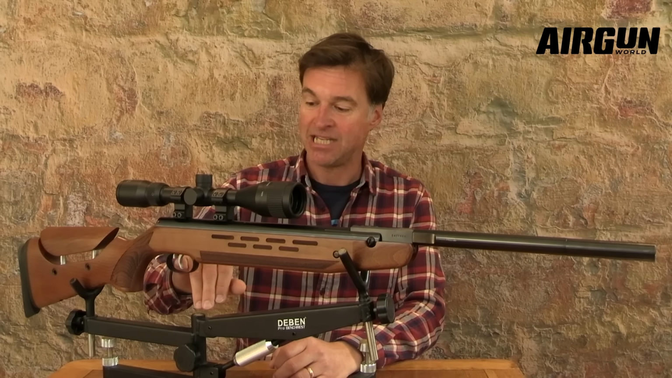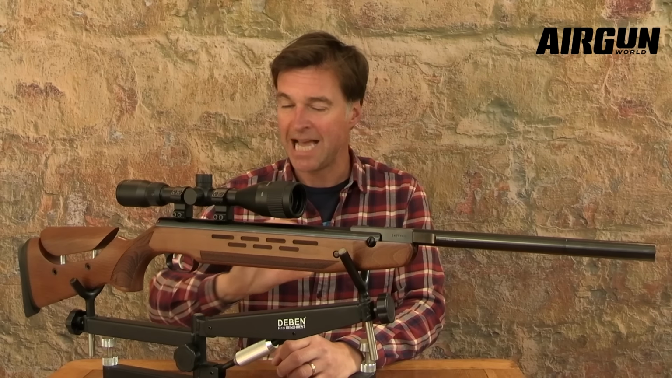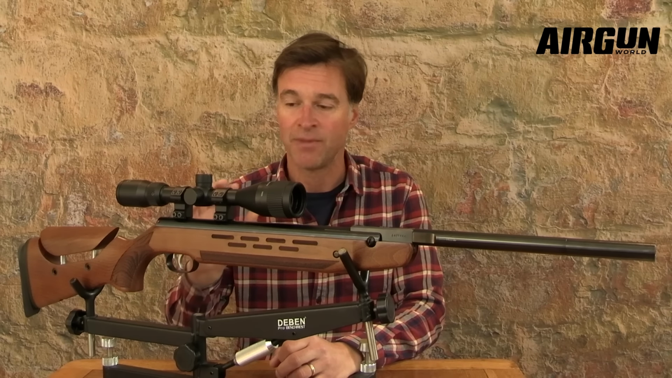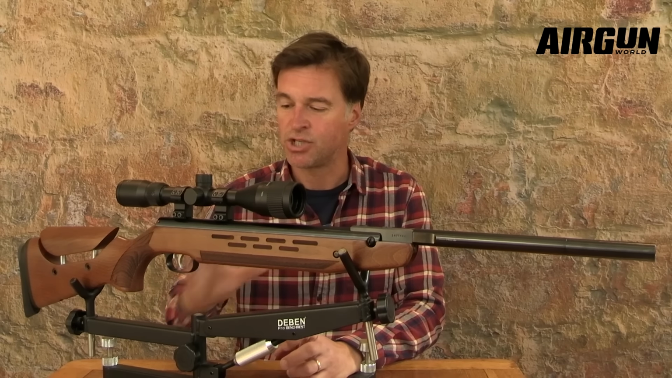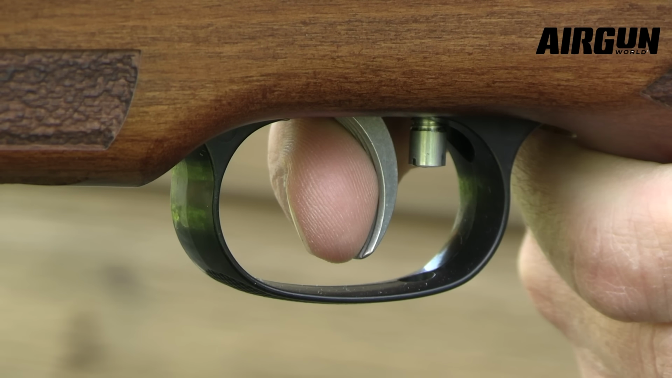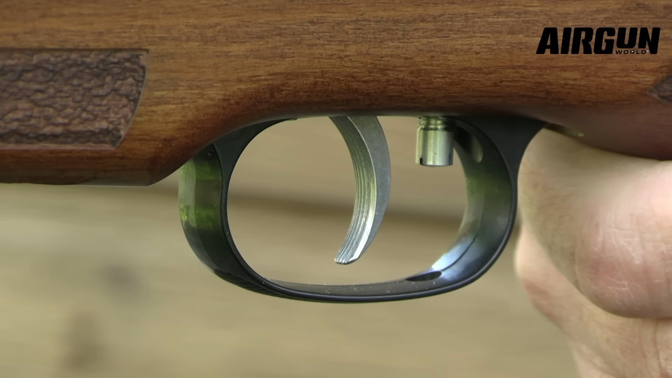Now, the blade is gently curved and it's got a grooved face, and the two-stage mechanism is adjustable, although this one was absolutely perfect straight out of the box and didn't need any fettling at all. Now, the first stage weight and travel felt dead right to me, the stop was really clear, and the second stage break was crisp, very predictable, and completely free from any creep.